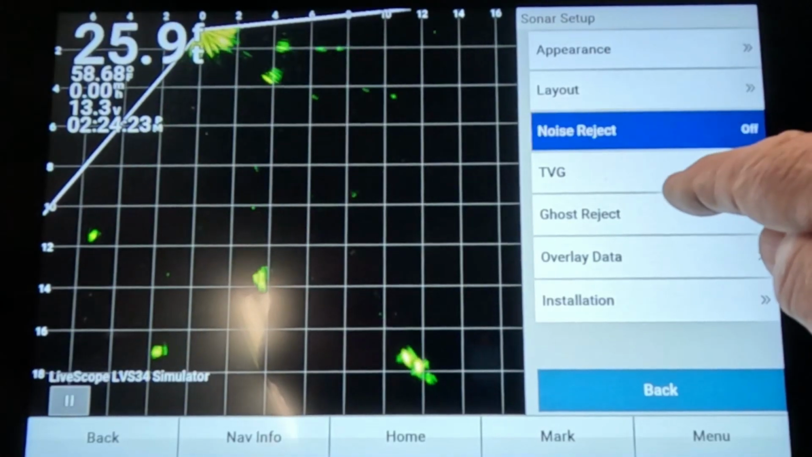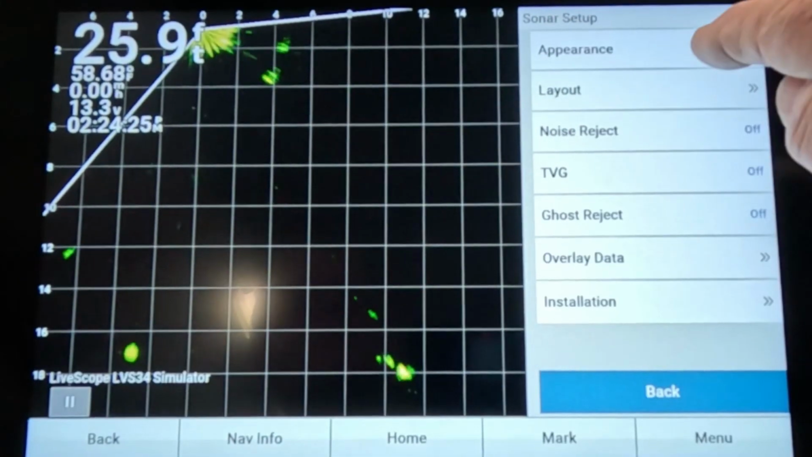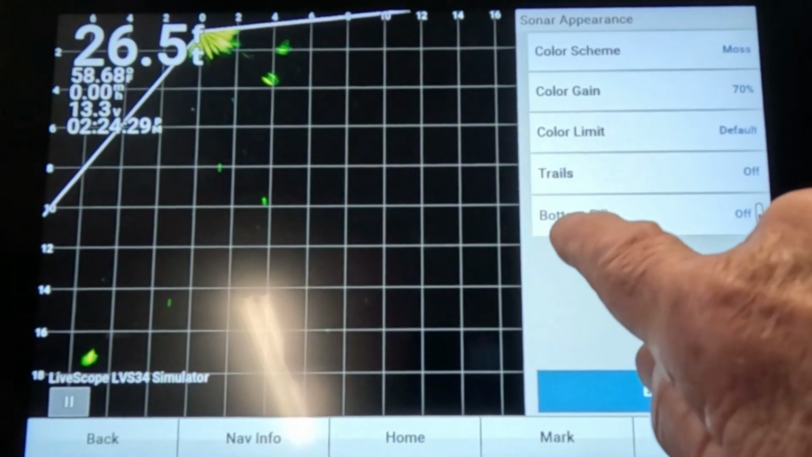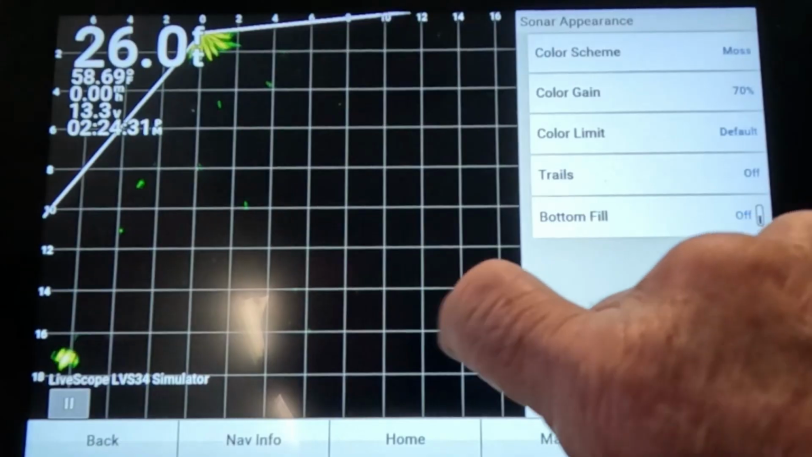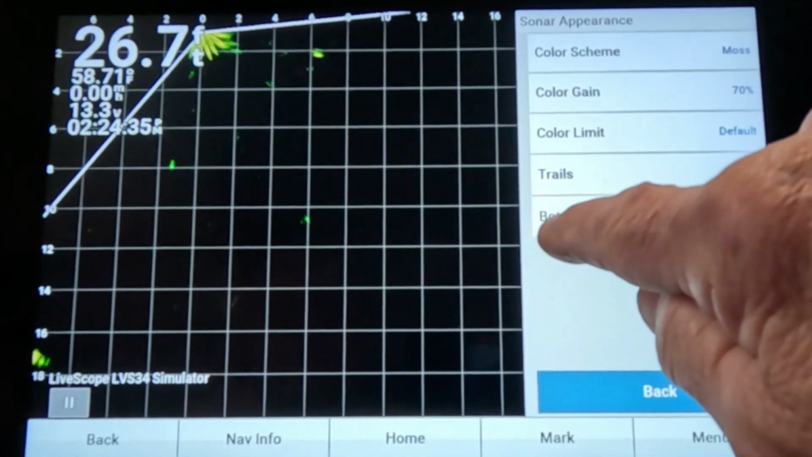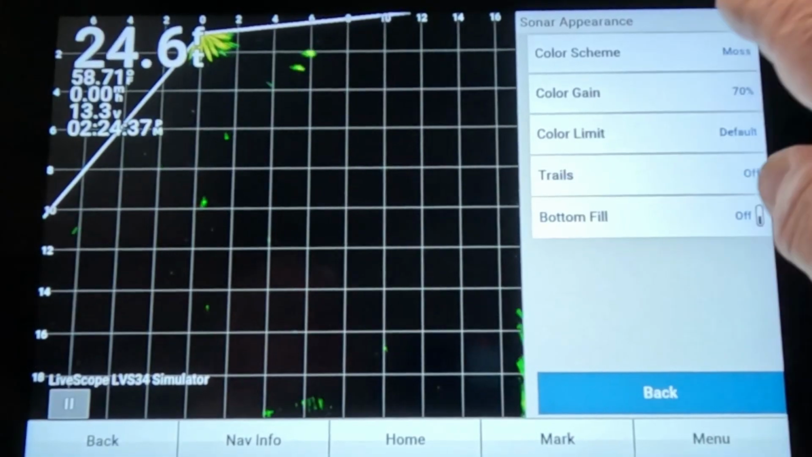Let's go back up to appearance. Bottom fill. I will not turn that on because this messes the bottom up. You can't see the stuff on the bottom with this bottom fill turned on. I keep all that turned off.